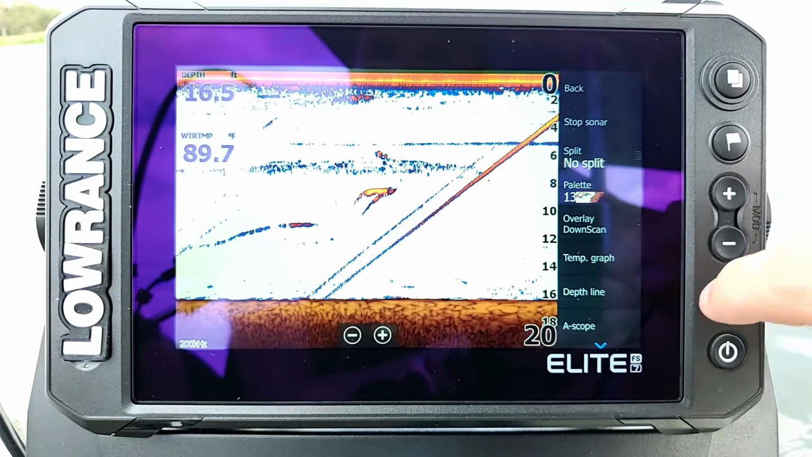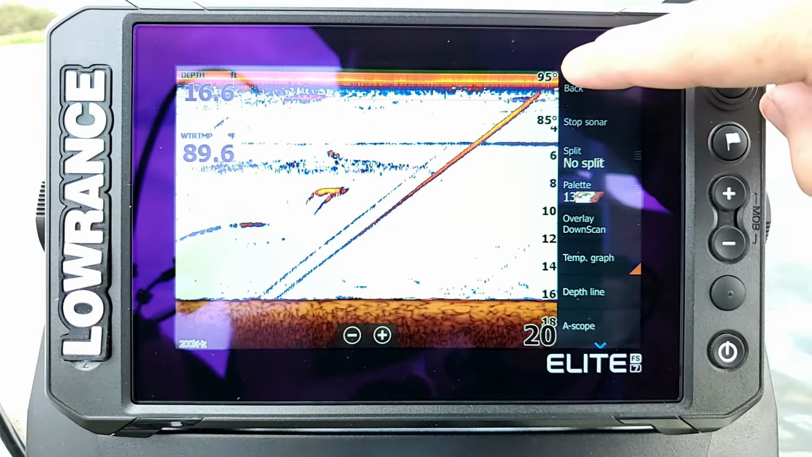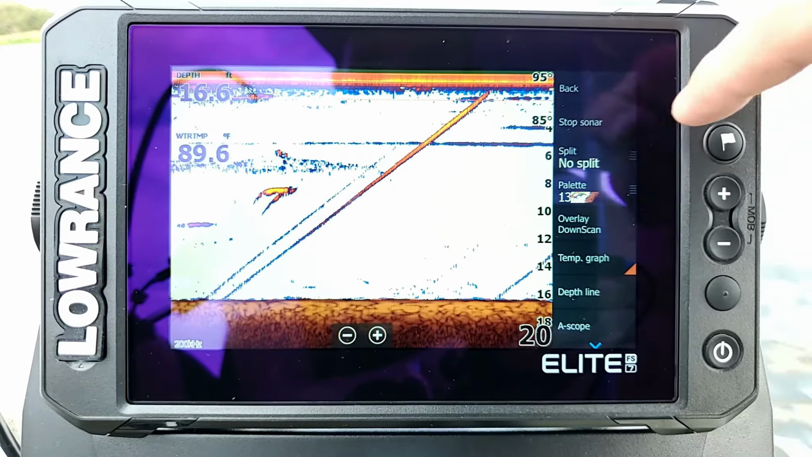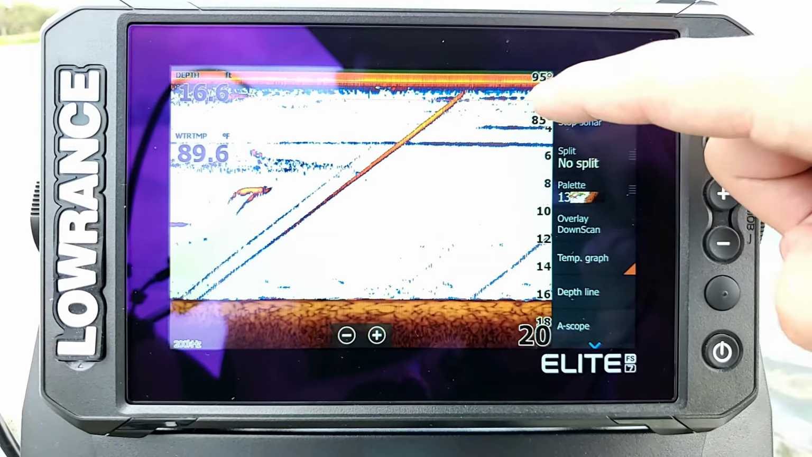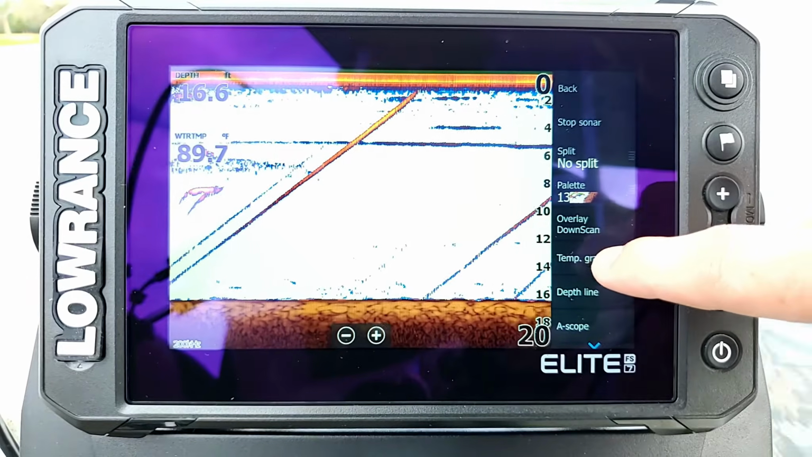Now our next choice here is our temperature graph. When we select it, you're going to notice here at the top, it has a little temperature scale, where mine shows between 95 and 85. And if you look real closely, there's this thin little red line. If I turn it off, you can see how it goes away, turn it back on.